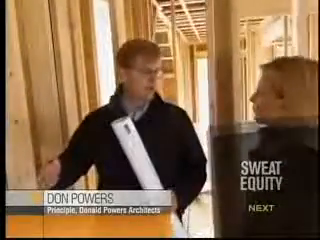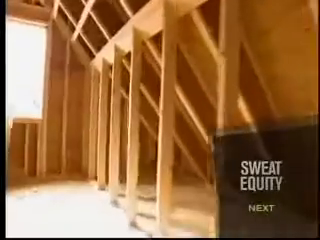Define a thermal bridge for me. A thermal bridge is anywhere where you just don't have insulation. You have direct communication between the interior and the exterior. Because wood is a terrible insulator, heat can always find a way out through the framing. Even with loads of insulation in the cavities, if the framing is exposed, the heat is going to escape.